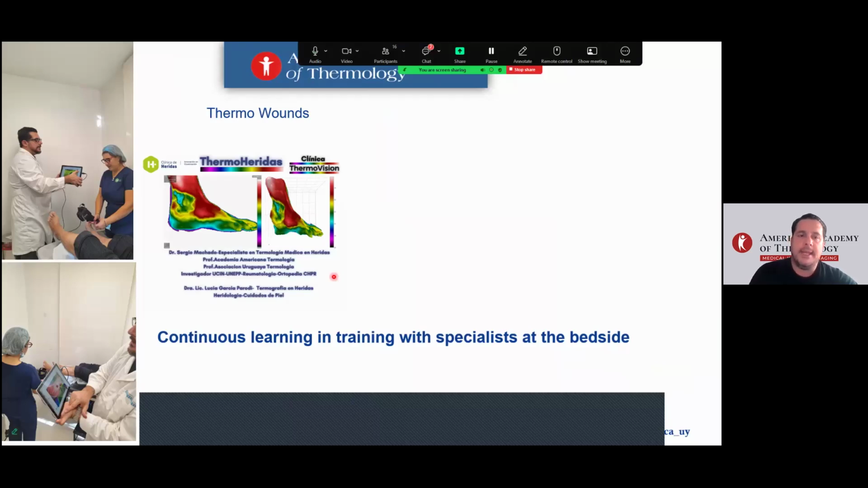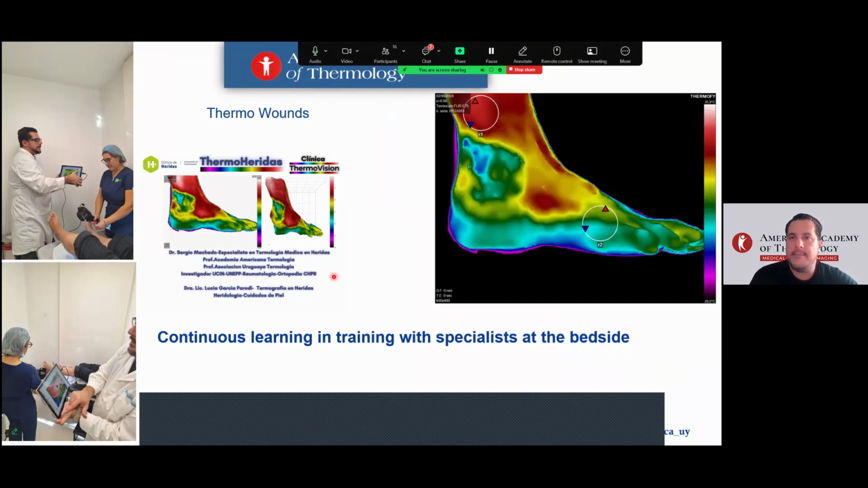Others are doing continuous learning and training with specialists at the bedside. Thermal ones in the first team, specialty, follow-up and researcher, and wounds in adults. Professor Lucia Garcia Parodi and I work together in real-time thermography for acquiring quality imaging at the bedside, similar to this.